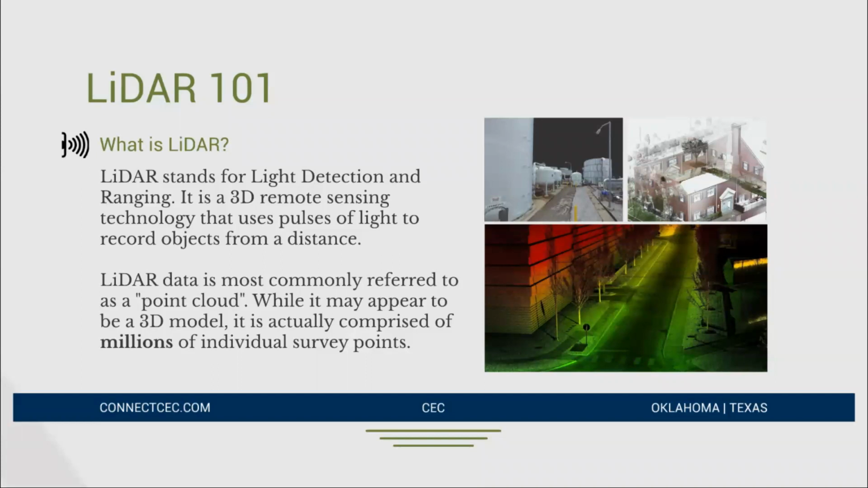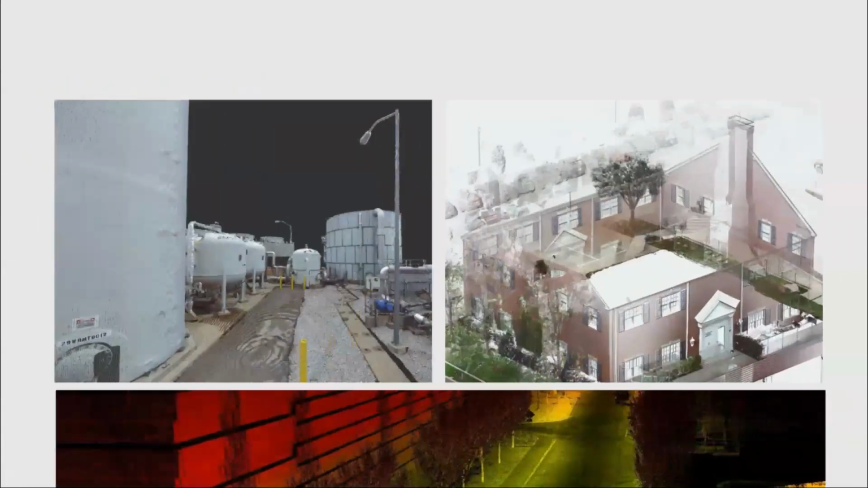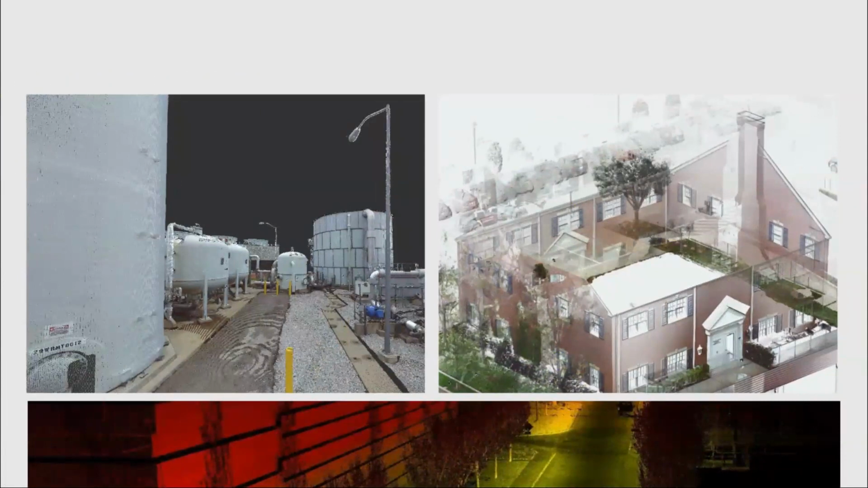Every laser is recording a point, a coordinate: latitude, longitude, elevation, and some additional information. And because it's collecting so many points per second, what you end up with is a point cloud. It's a common term for a LiDAR data set. Some of these photos I'm showing may look like 3D renders or photos, but these are of actual LiDAR data sets.